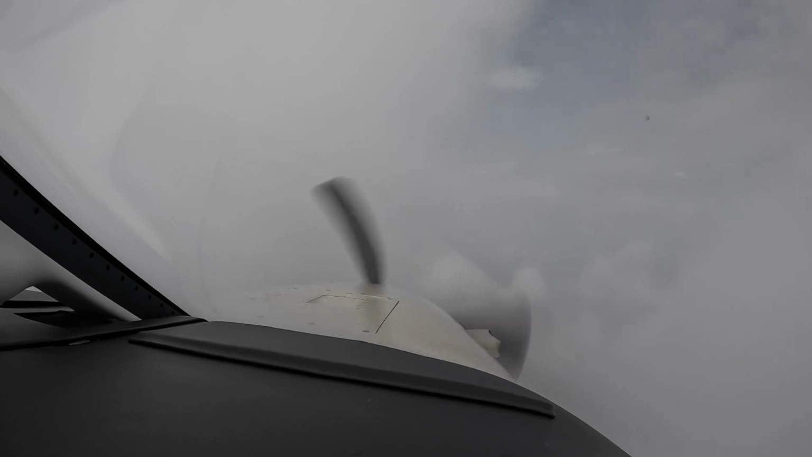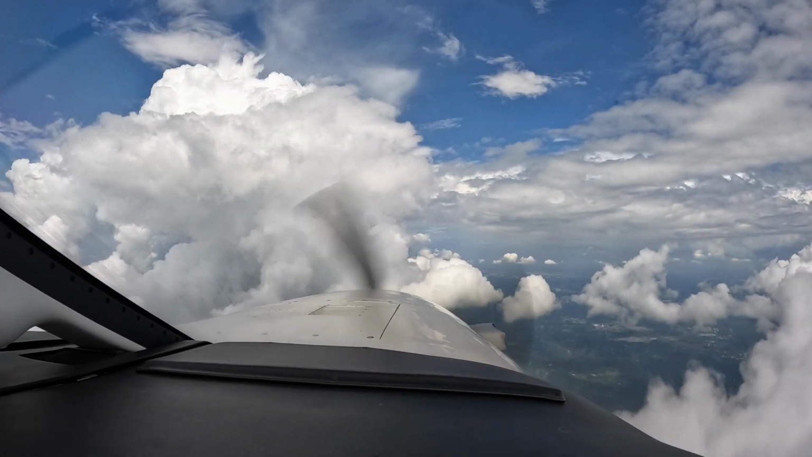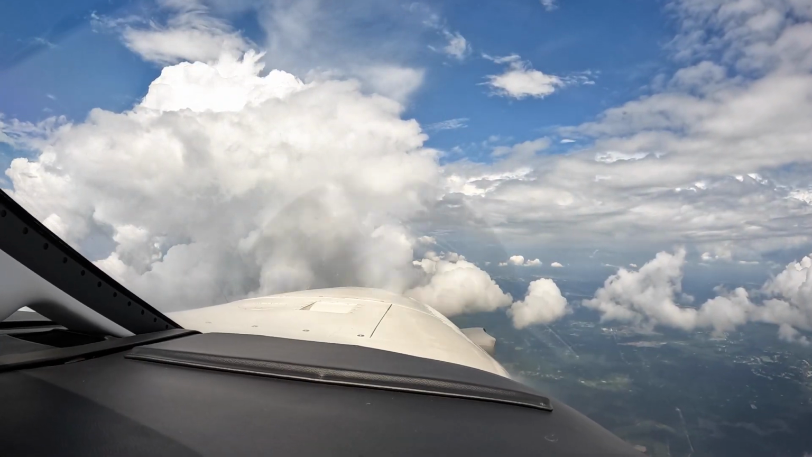It's really the only way to learn to trust the radar, to operate exactly the way we're operating now. This is a great experience.